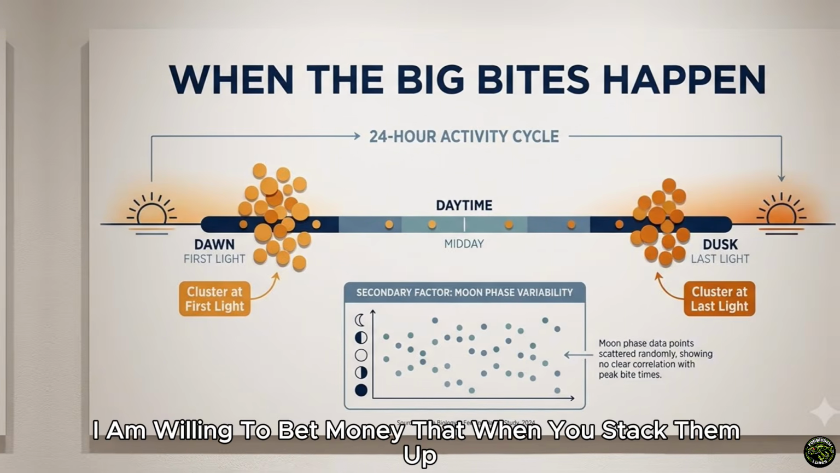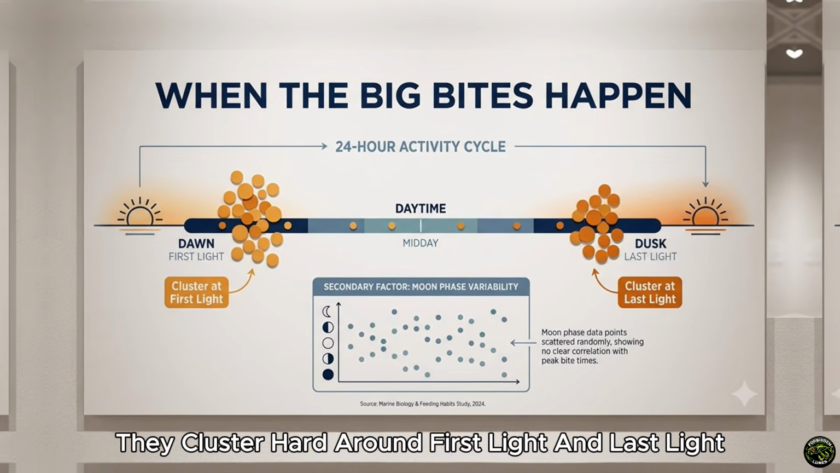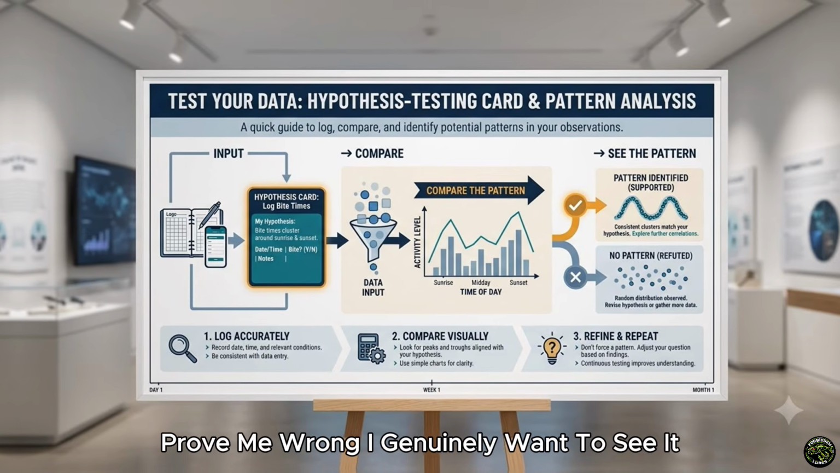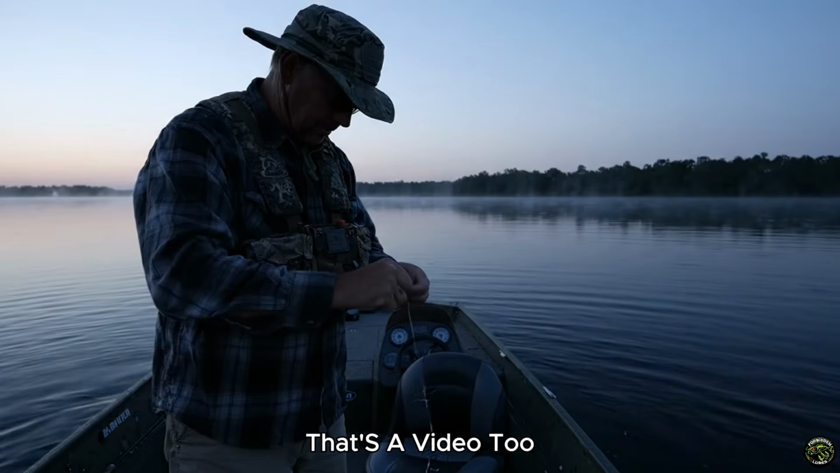I am willing to bet money that when you stack them up, they cluster hard around first light and last light, and the moon phase is all over the place. Prove me wrong. I genuinely want to see it, because if your data breaks the pattern, that's a video too.